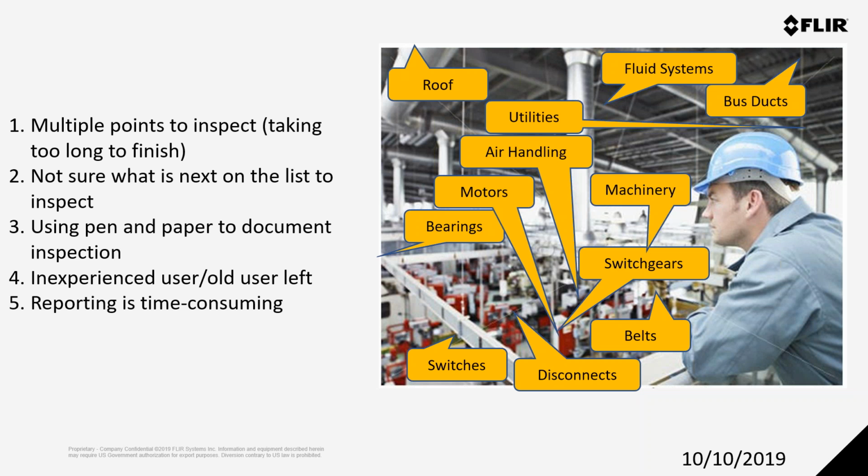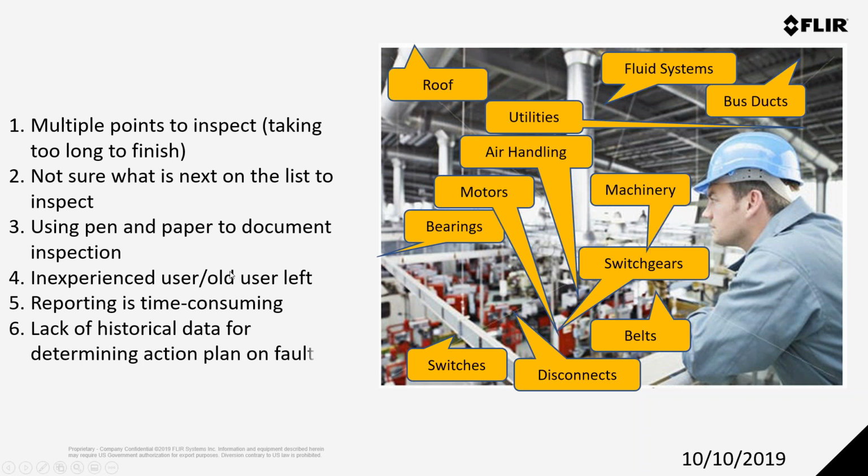And report time is time consuming. Always has been. It shouldn't be anymore. But it is if you are working harder, not smarter. And last but not least, a lot of these applications really benefit from historical data and how to analyze and keep that.